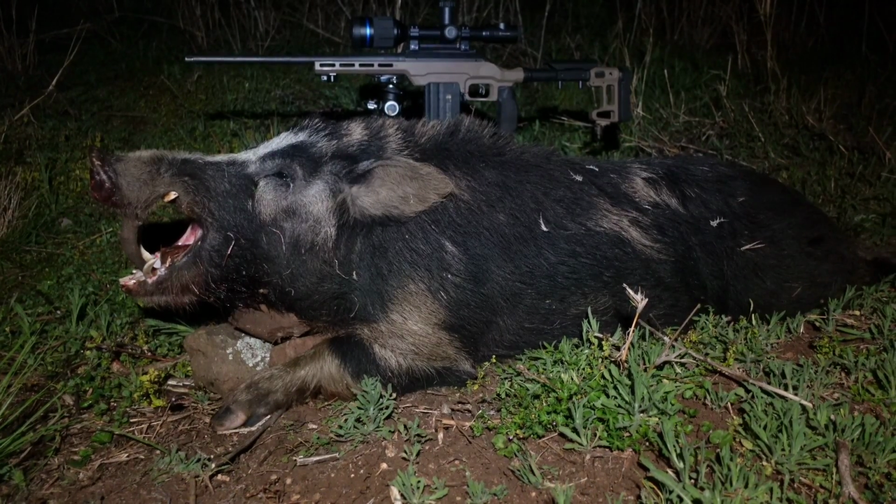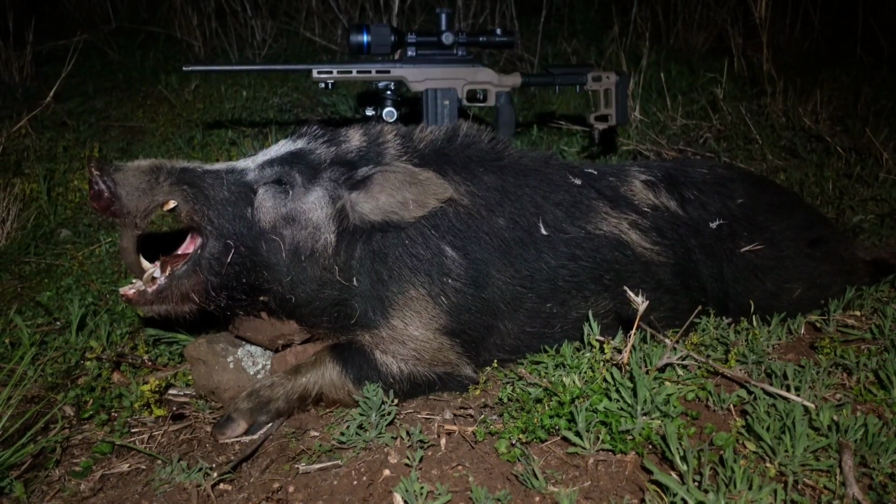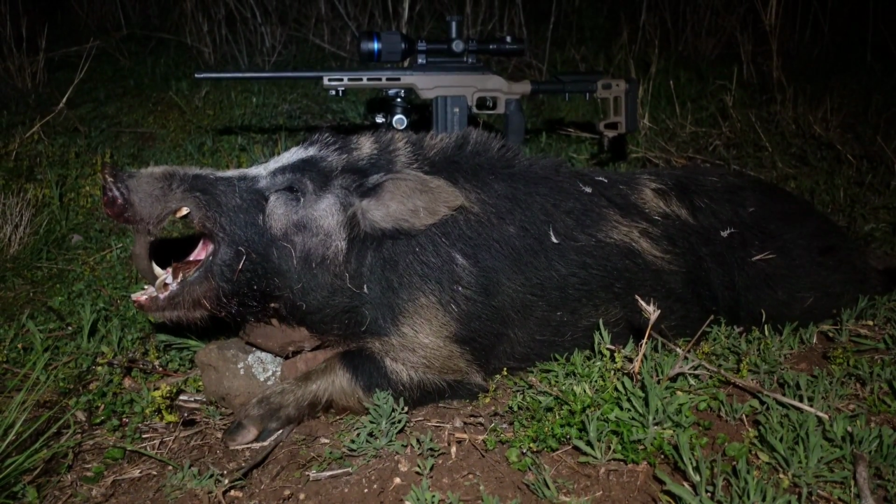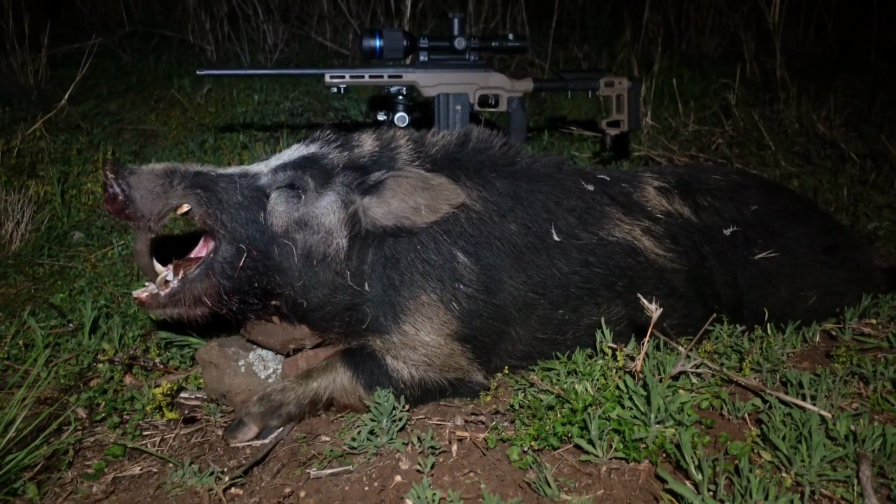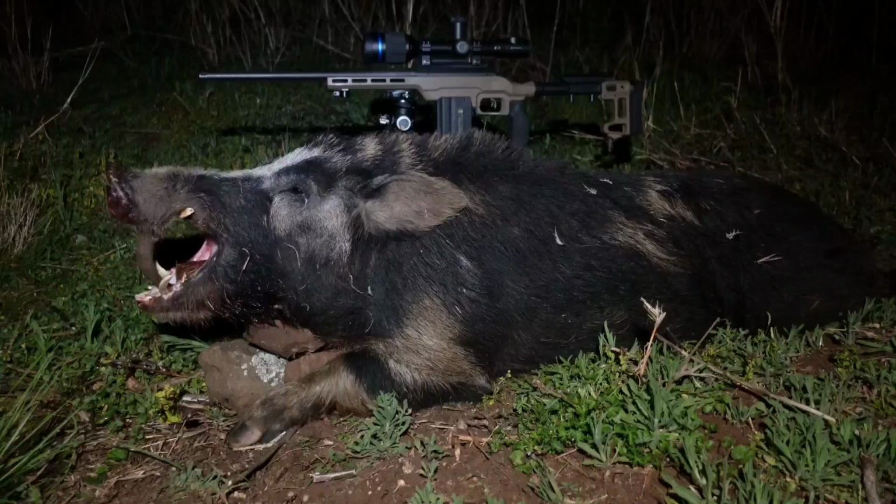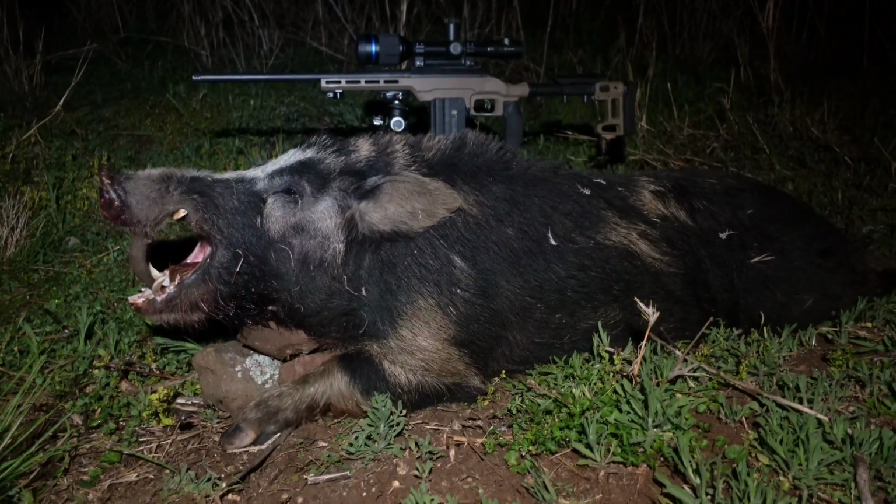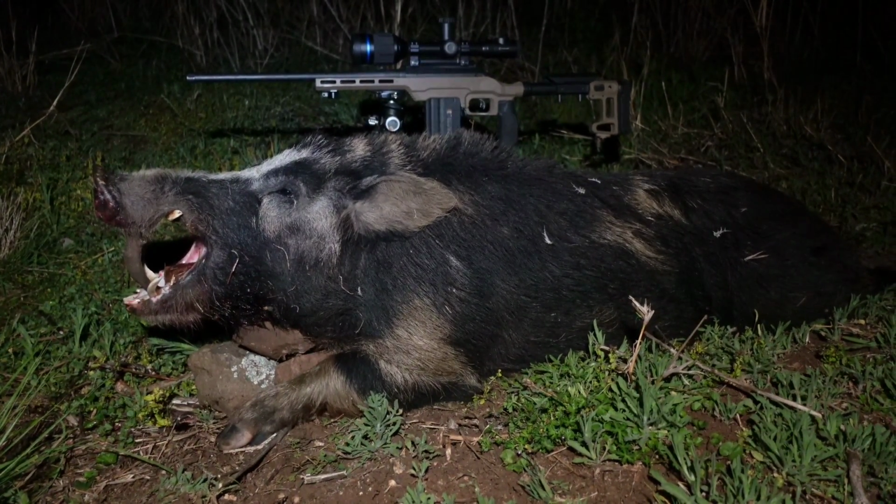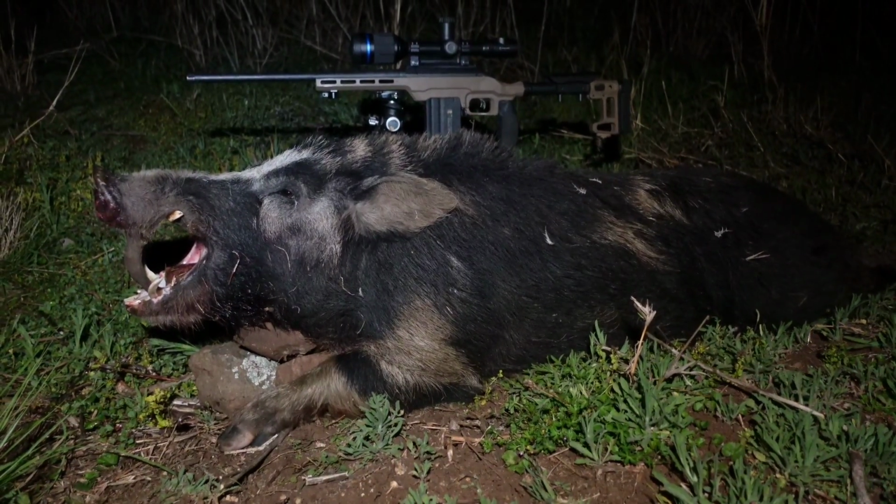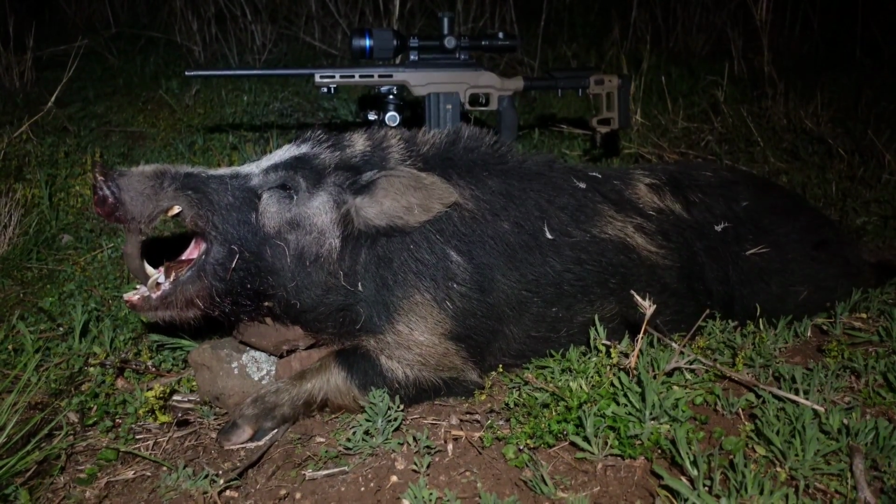I'm really fussy with ID on these pigs, especially in a paddock with sheep in it. So I was riding along on the quad, I got a broadside glimpse and instantly thought, pig, spun the bike, got the gun out, and, ooh, is it a pig? So I've watched him, and then he laid down, and I thought, yeah, well, that's definitely a pig, probably a big one if he's smart enough to lay down in the thistles. So I just grabbed the gun off the bike, walked in to probably 20 metres, capped him one up the ear.